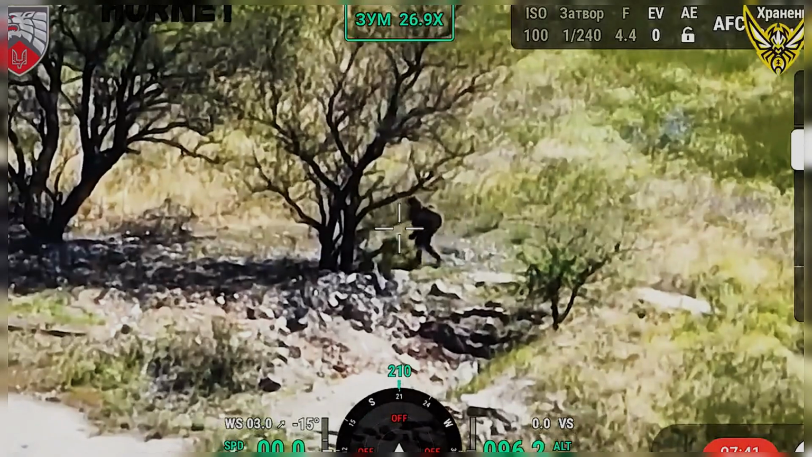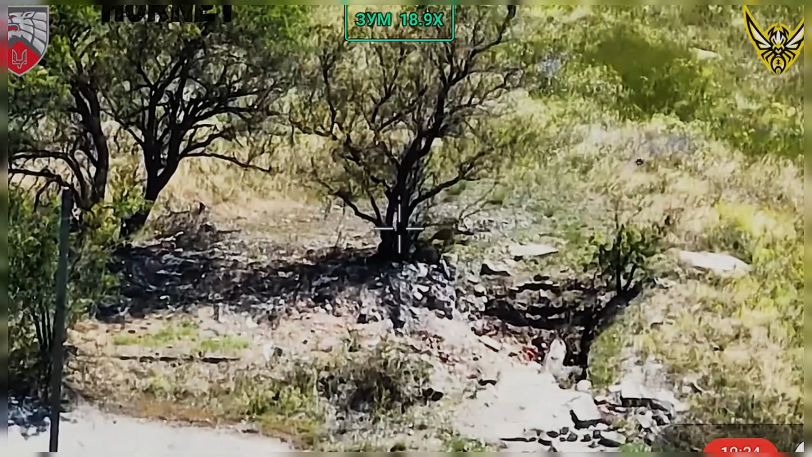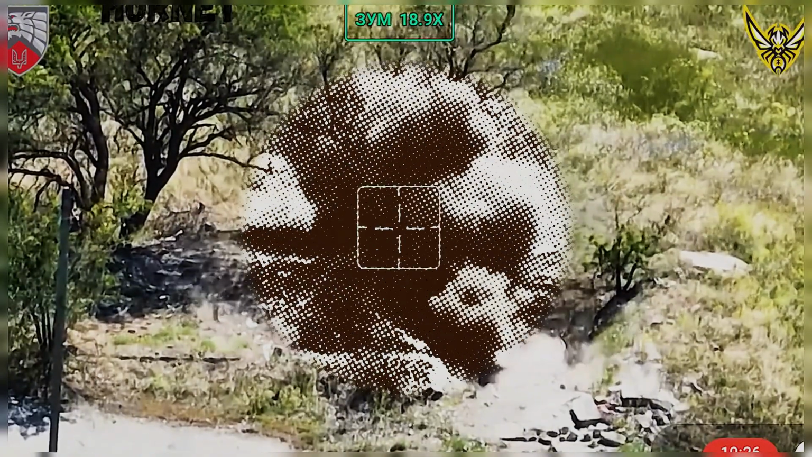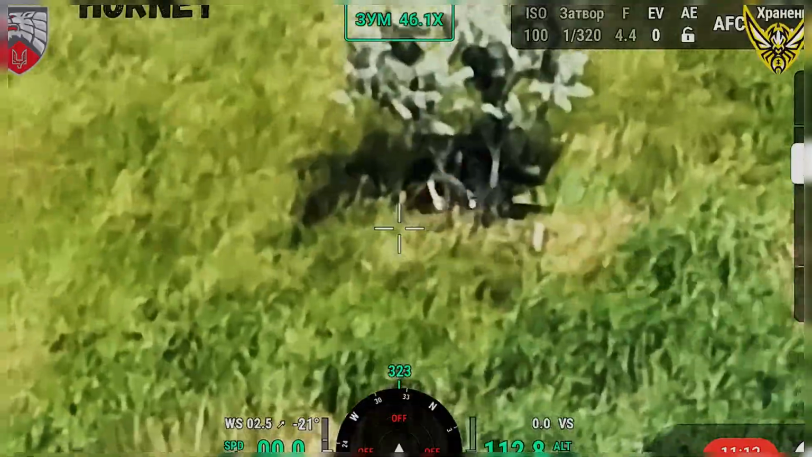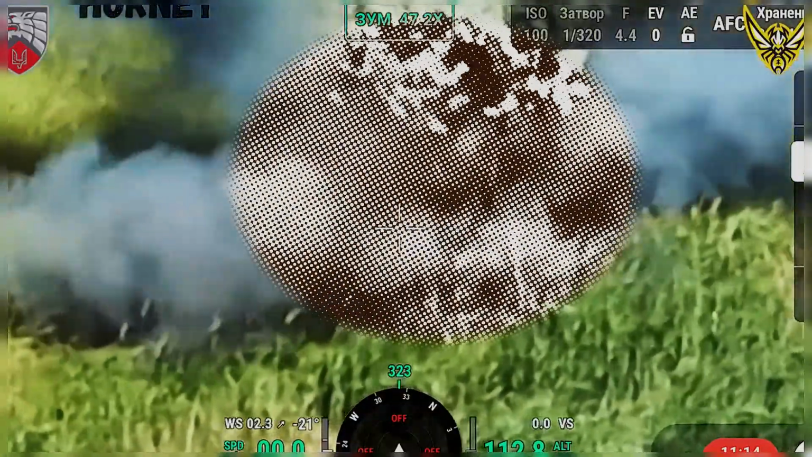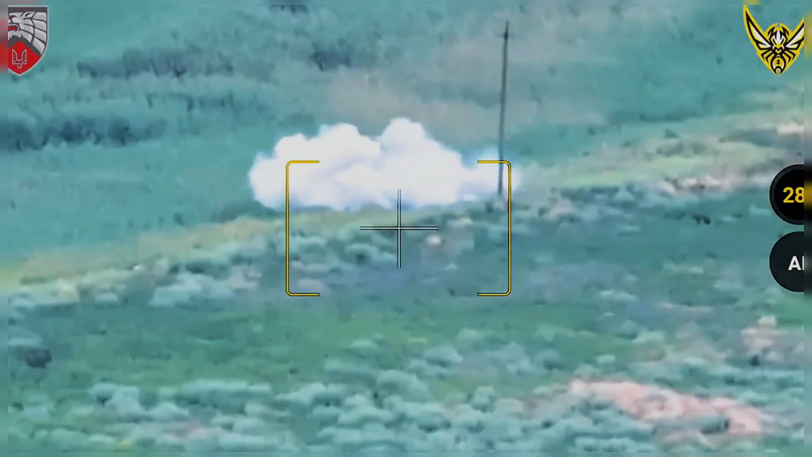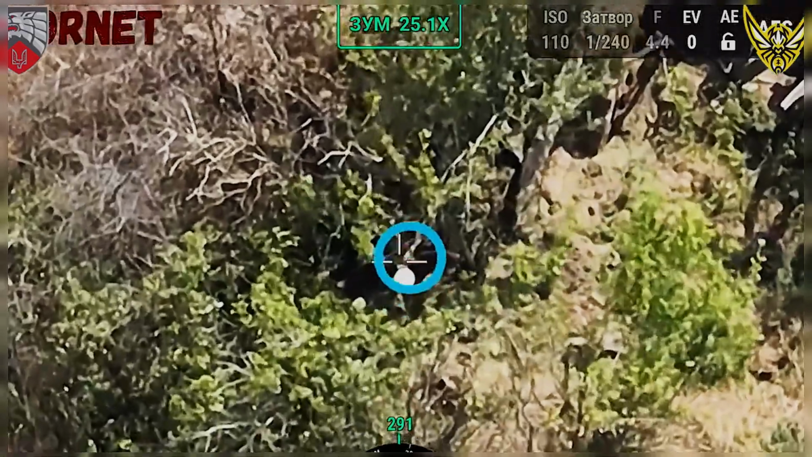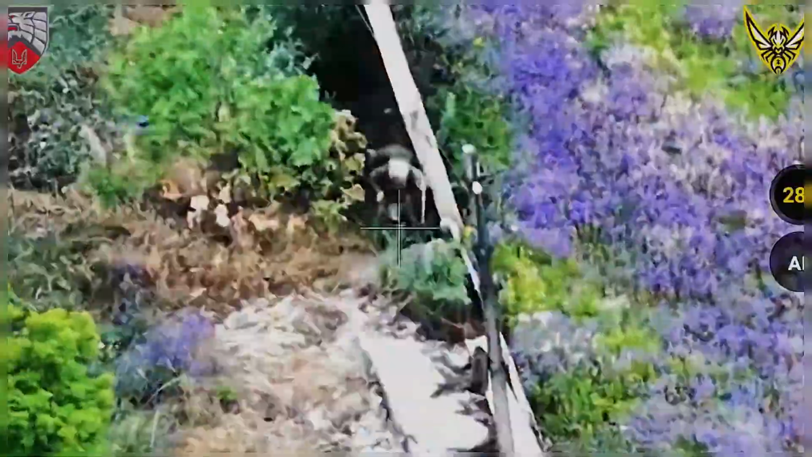Nearby, another soldier rests under a tree, unaware that an FPV drone has already locked onto his position. The strike follows within seconds, its precision cutting through the silence. Soon, more drones appear across the sector, each targeting isolated movements to prevent regrouping and disrupt scattered formations. These operations reveal how Ukraine's FPV strategy combines constant observation, precision, and timing to suppress mobility and maintain battlefield control.